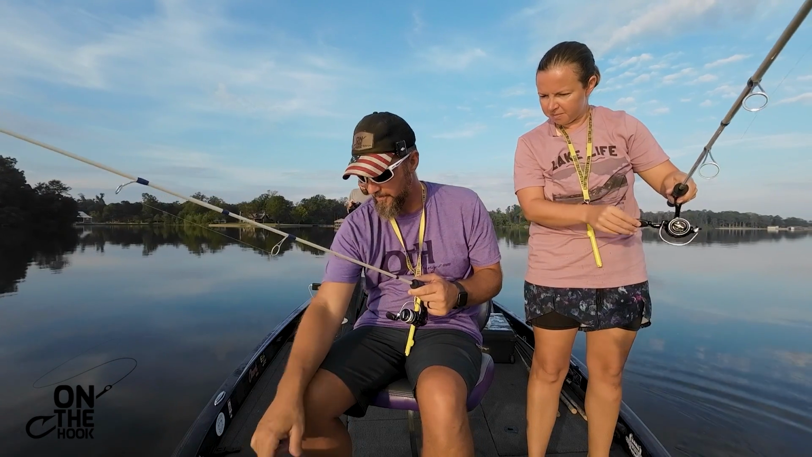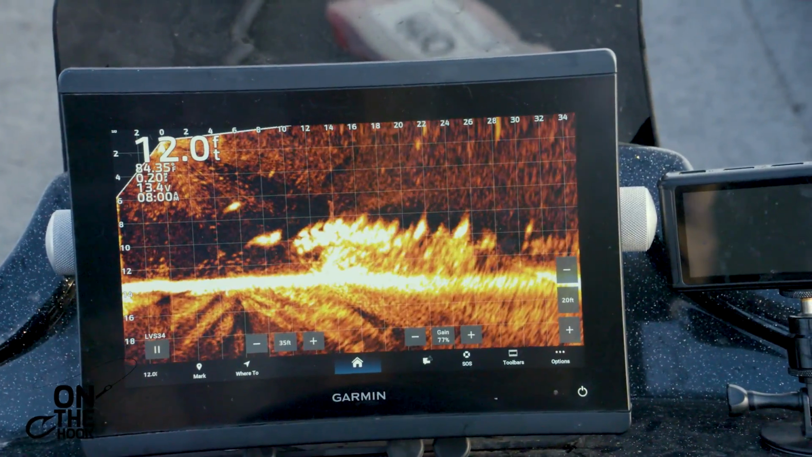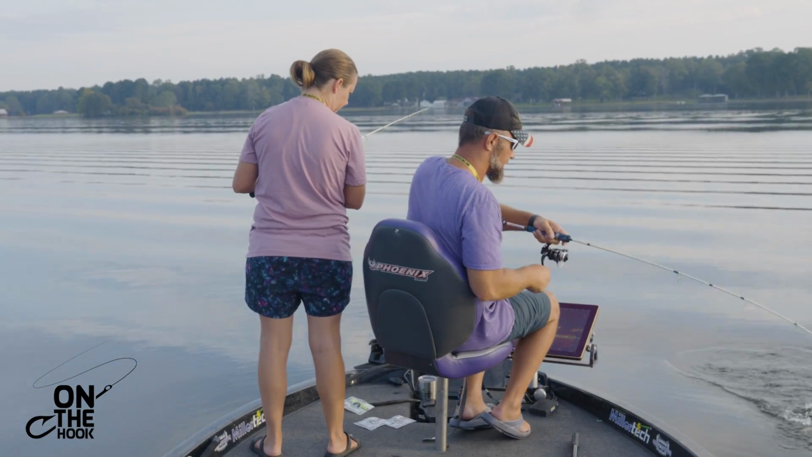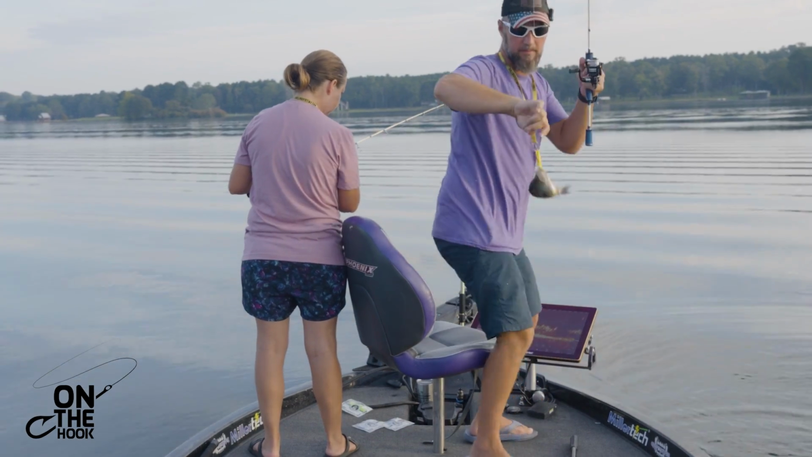Is that you back there? Yep, I'm just gonna go a little faster. Oh, yep, that's me coming in the back. Got one. Oh, he's got some pull to him. Yeah, he's got some pull to him.